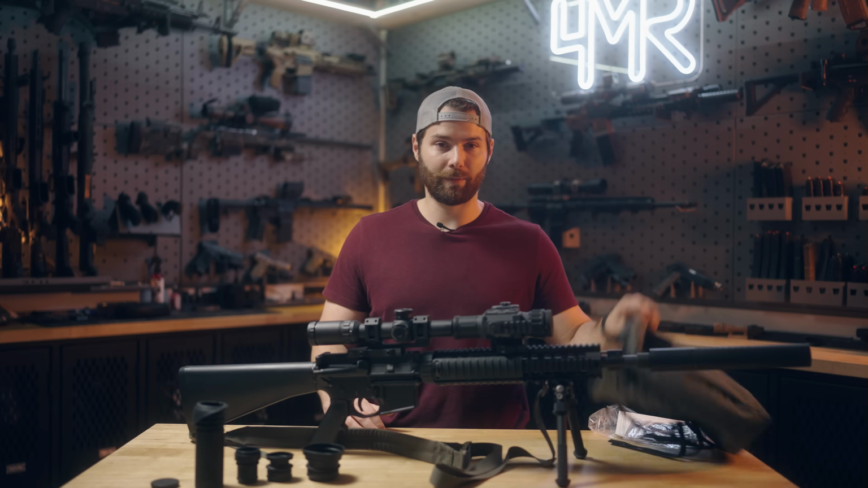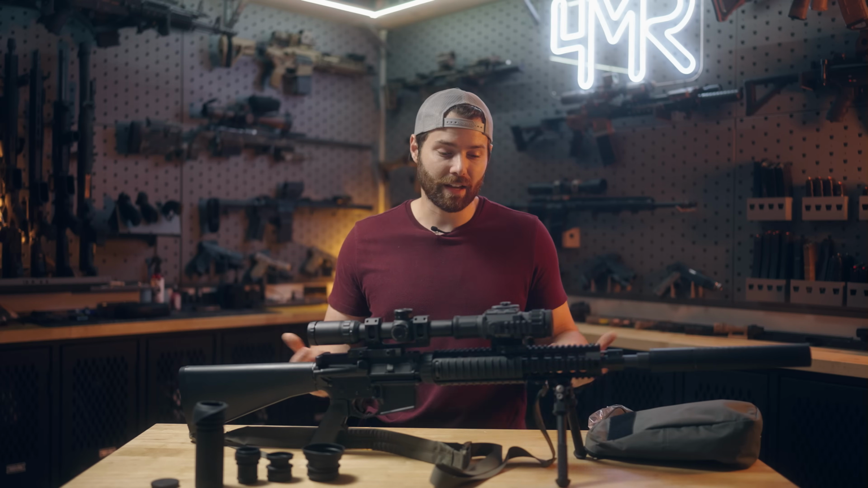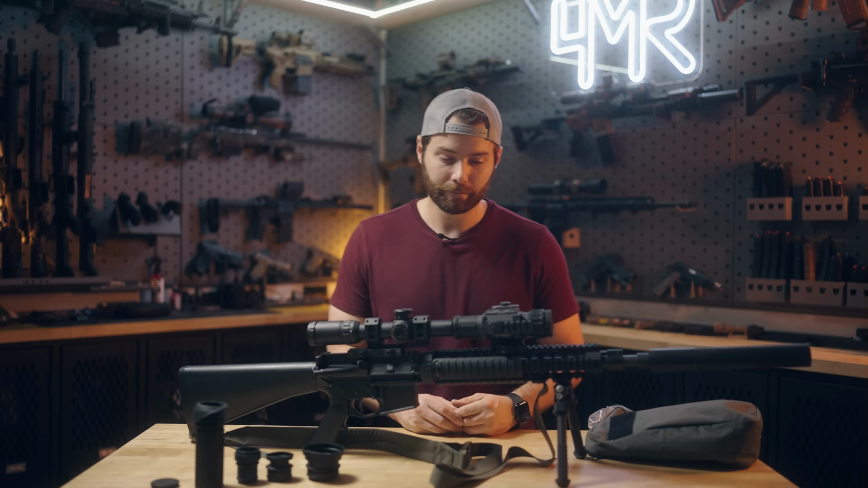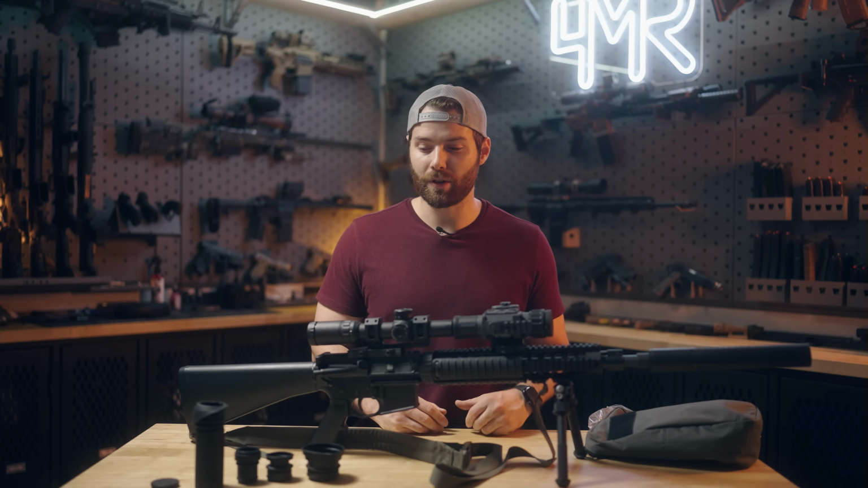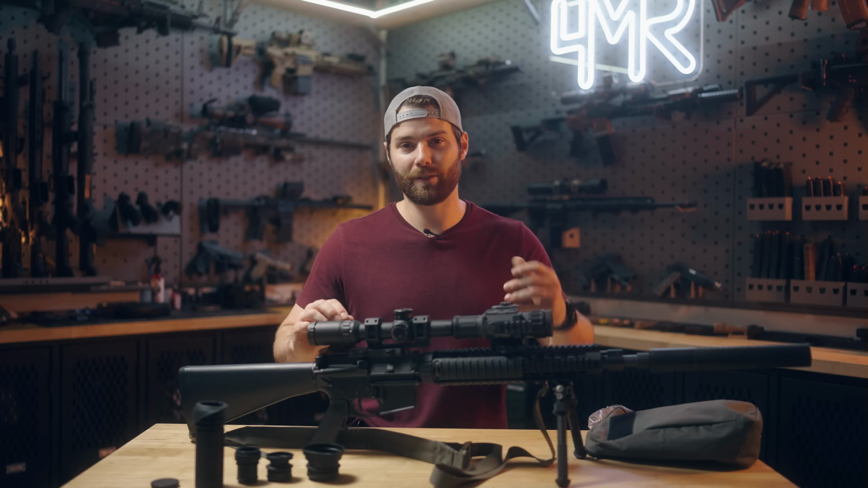So the first thing I remember noticing when I pulled it out of this bag for the first time is, wow, this thing feels like it's built like a tank. And that's kind of what I expected because of Armasight's recent track record. Now, as far as what's included, you get a couple batteries. I would hope so for the price tag. Speaking of which, since it's kind of initial impression, at the time of this video, it's $4,000.